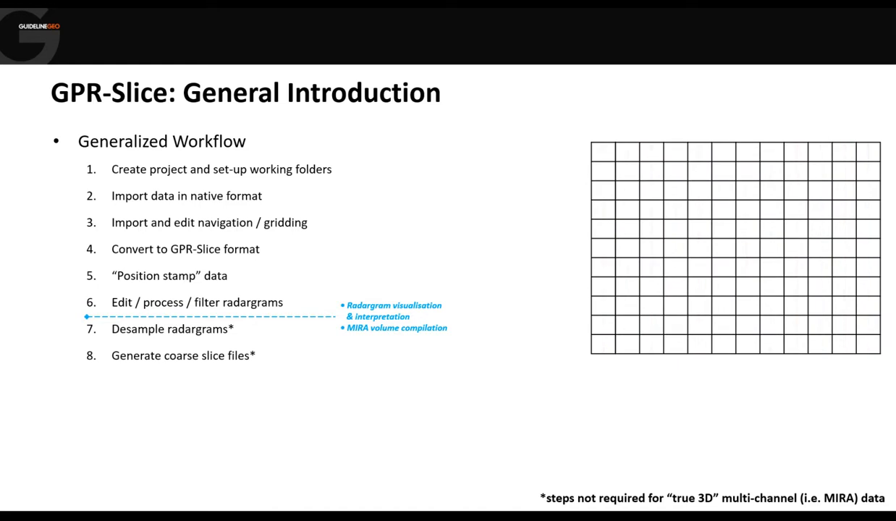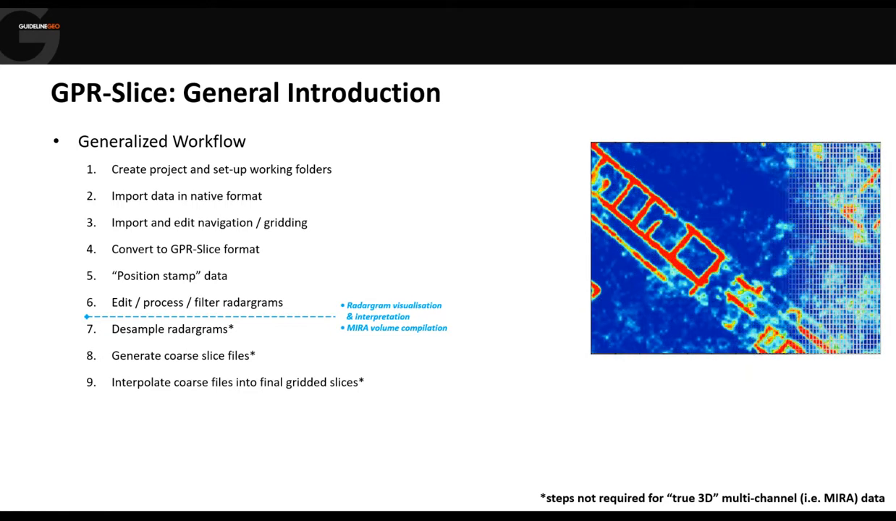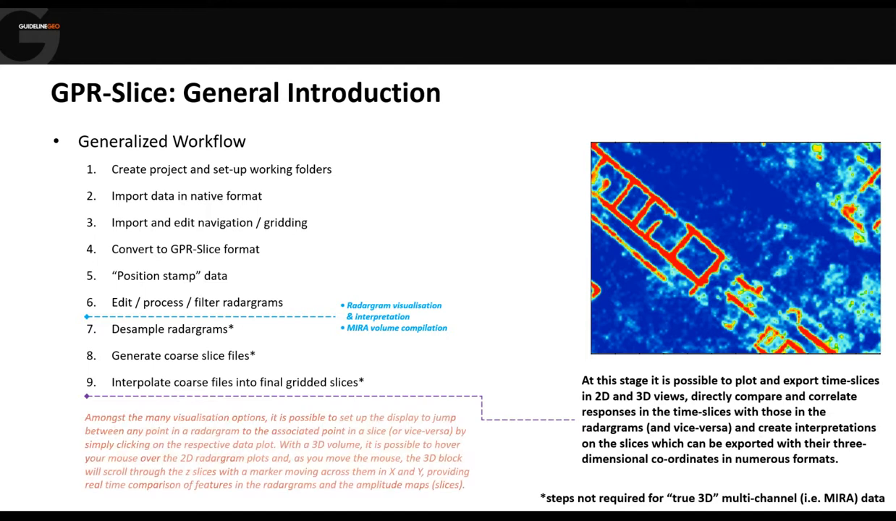From those desampled radargrams, we generate coarse slices at the different depths. And once we've generated those coarse slices, then we can interpolate to generate our nice final images. So at this stage, we can look at those 2D images, we can do interpretations on those, we can export them to a number of different formats, whether it's a geotiff, a surfer format, or just a very simple XYZ.